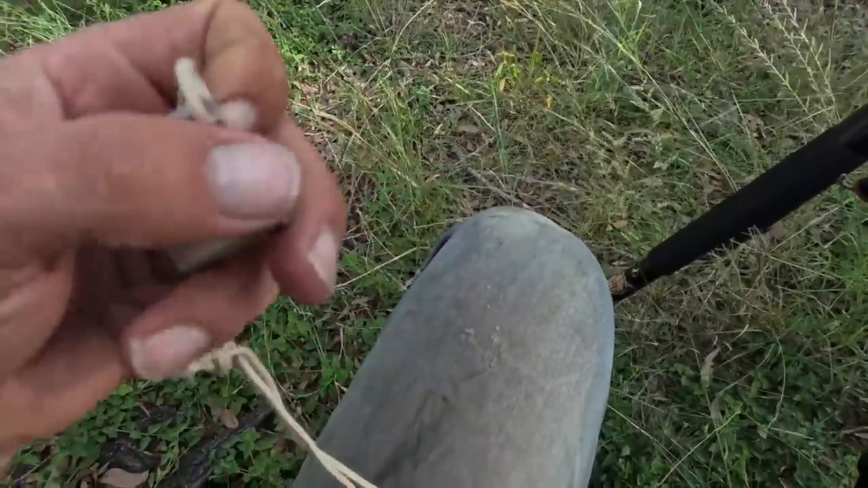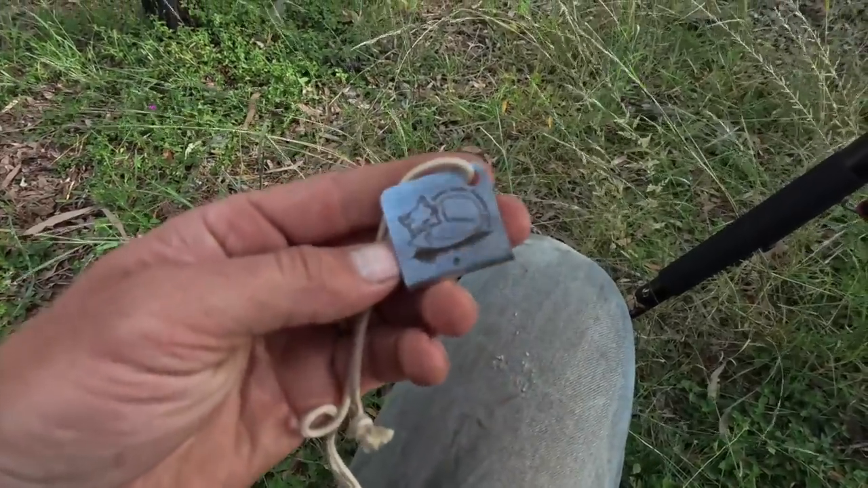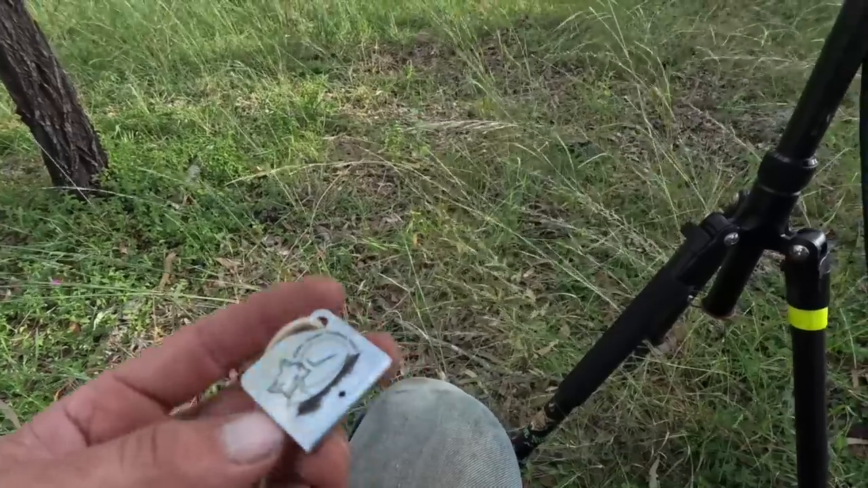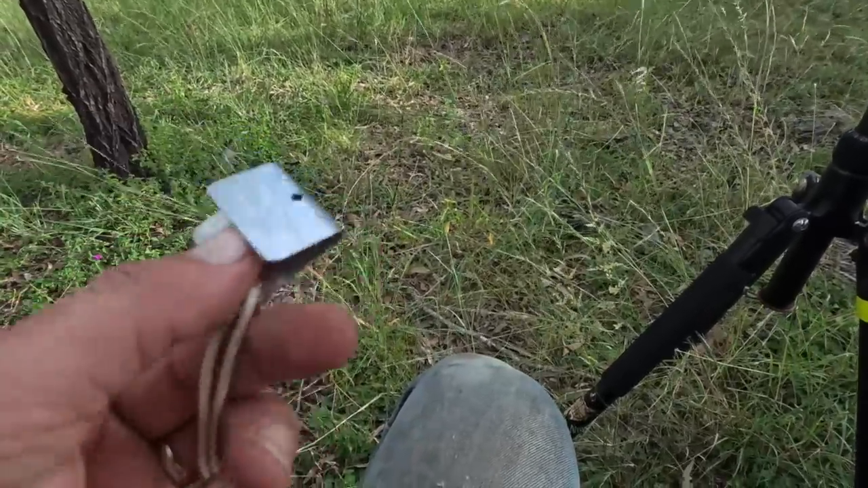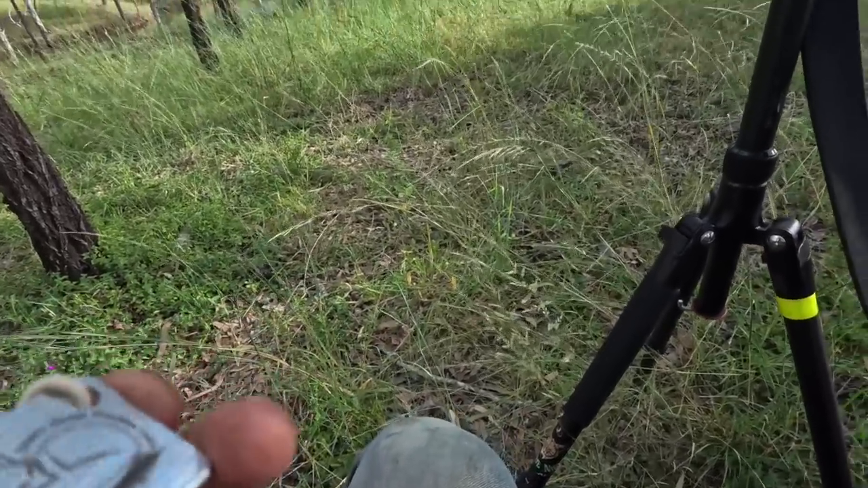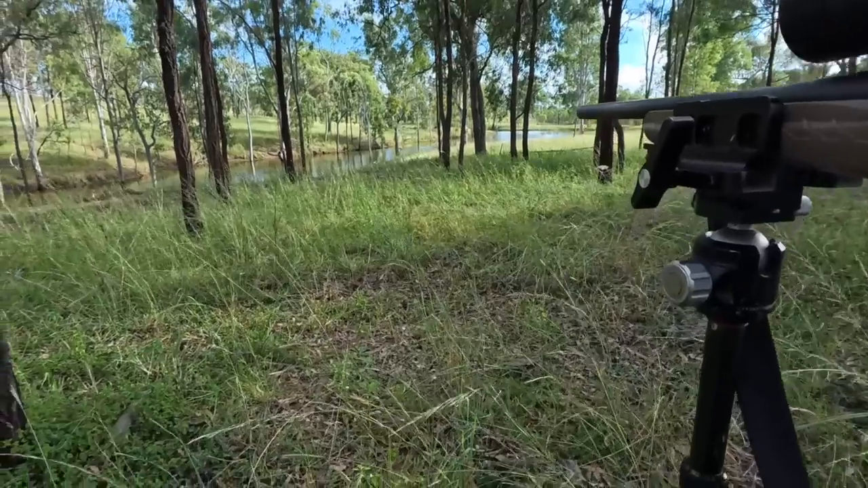Okay, this one here, another Down Under Predator Calls whistle. So, just like a Tenterfield type whistle. We'll give it a blow and see what happens in a minute.